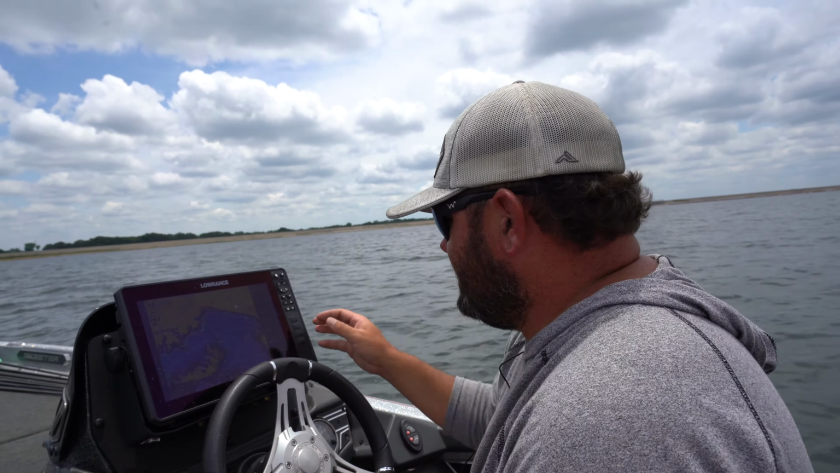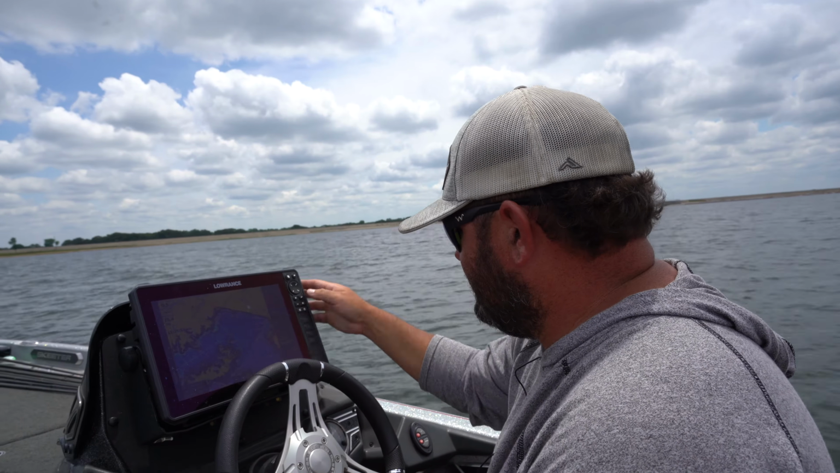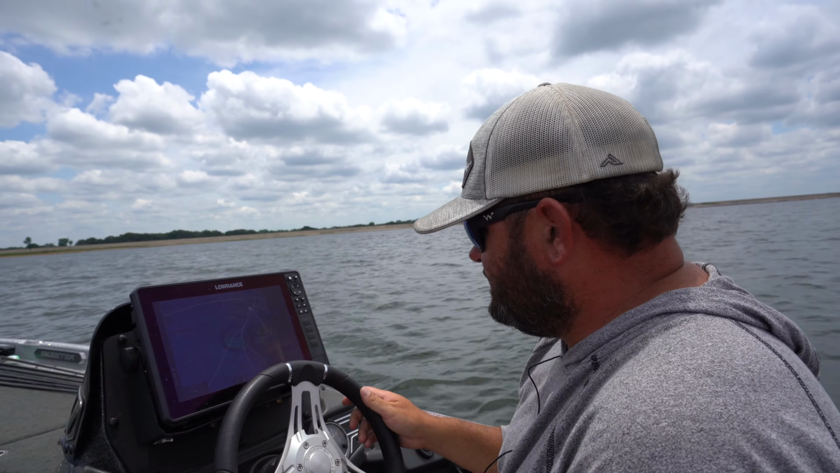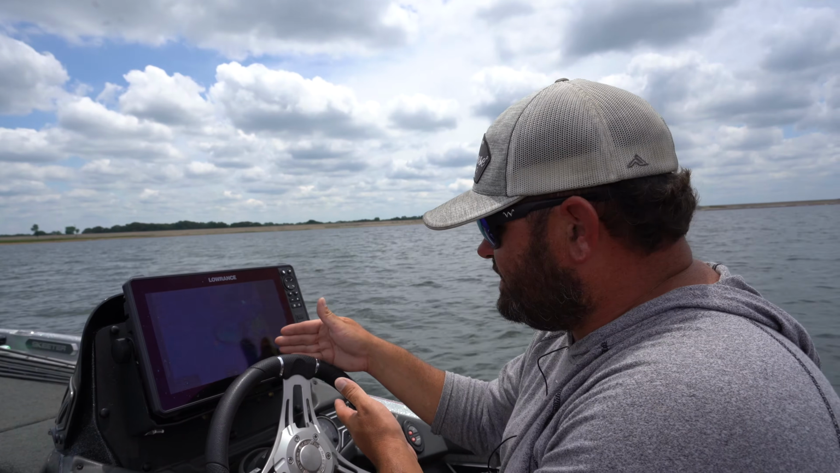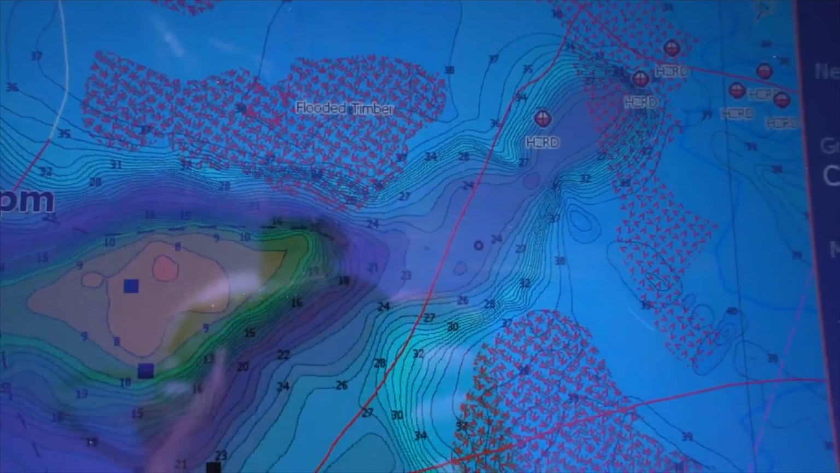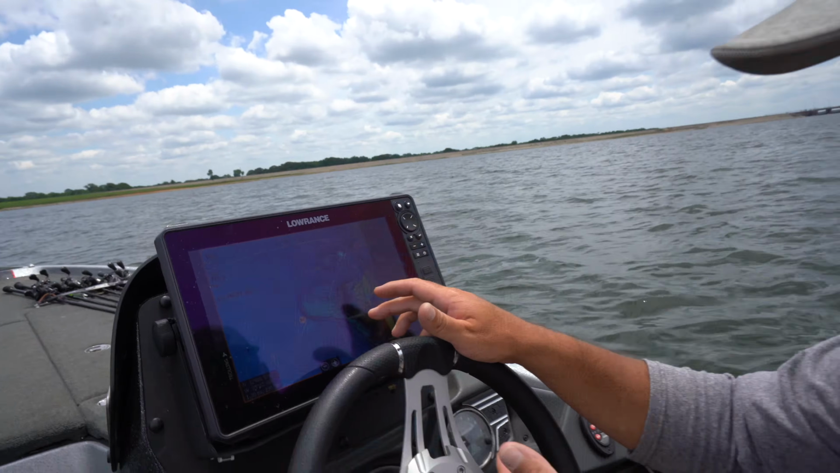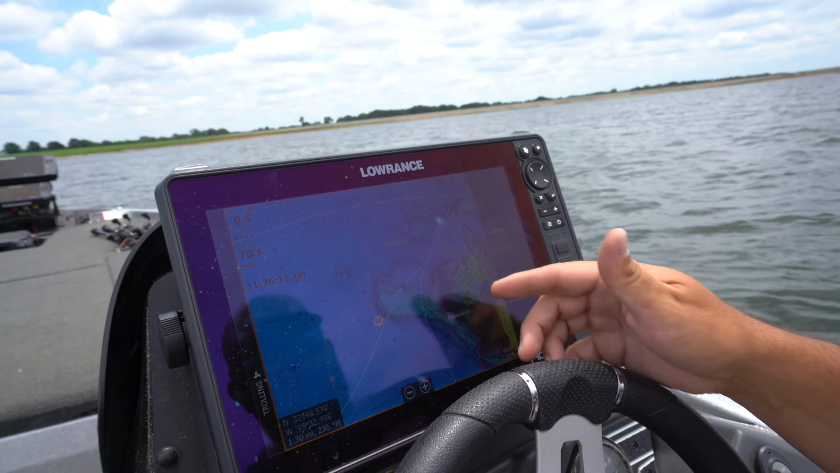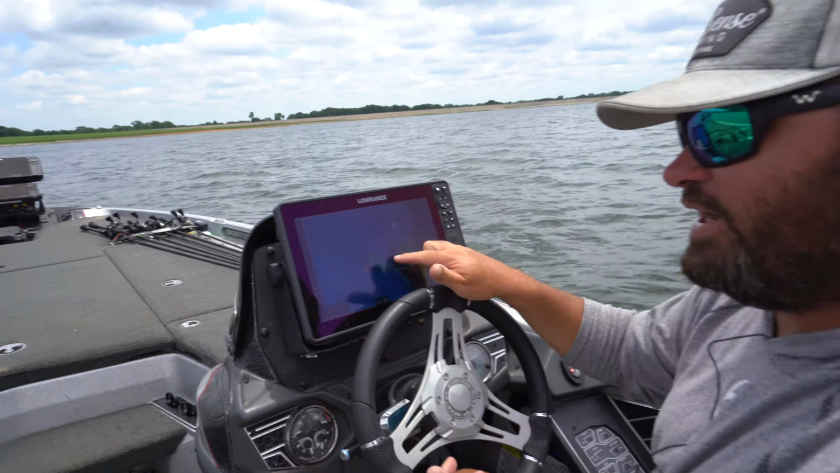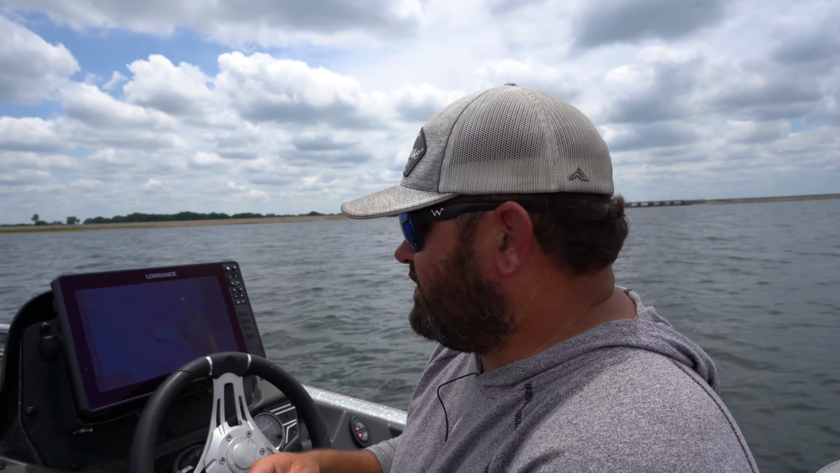Now, one of the first things that I like to do, if you look at some of the structures on Lake Fork, is color code your map. It makes the contours much easier to see. They stand out like a sore thumb. You can see the different colors here that I use: orange, yellow, green, purple, blue, dark blue, and it really just makes those contour lines pop. Now, you could see those contour lines without those colors, but when you add those colors in there, it's just going to make things much simpler.